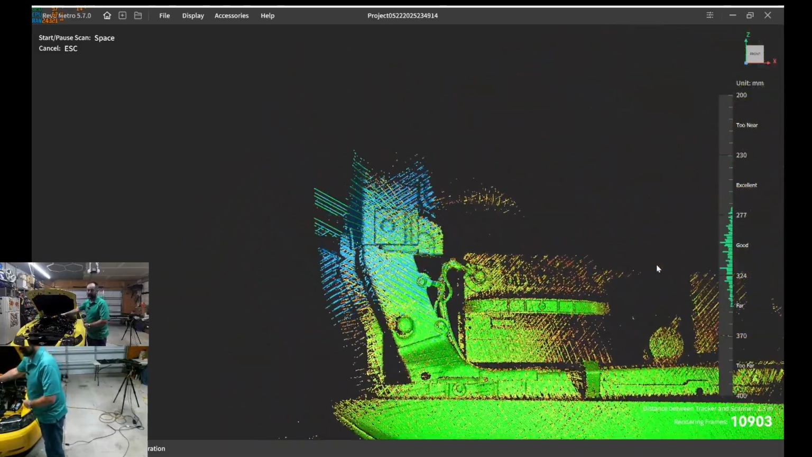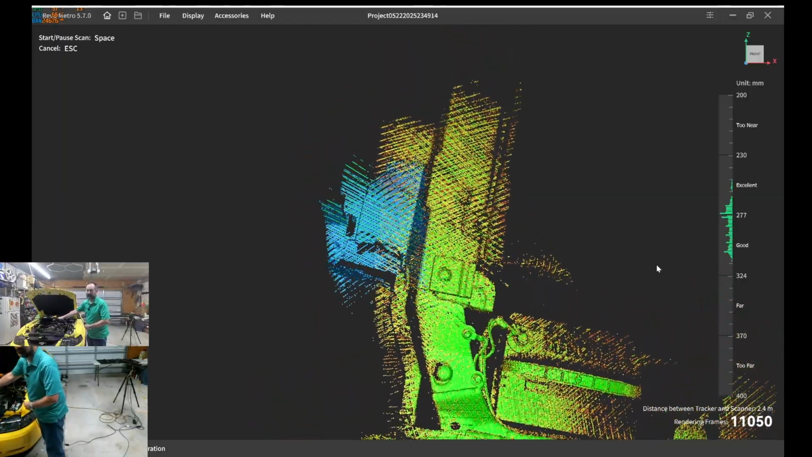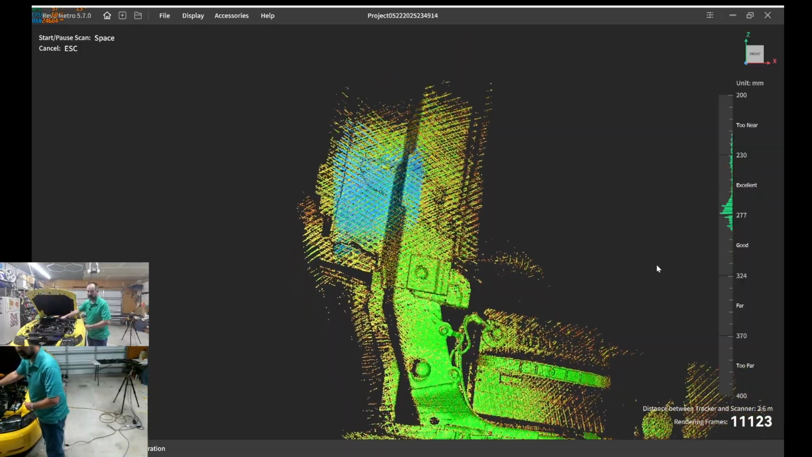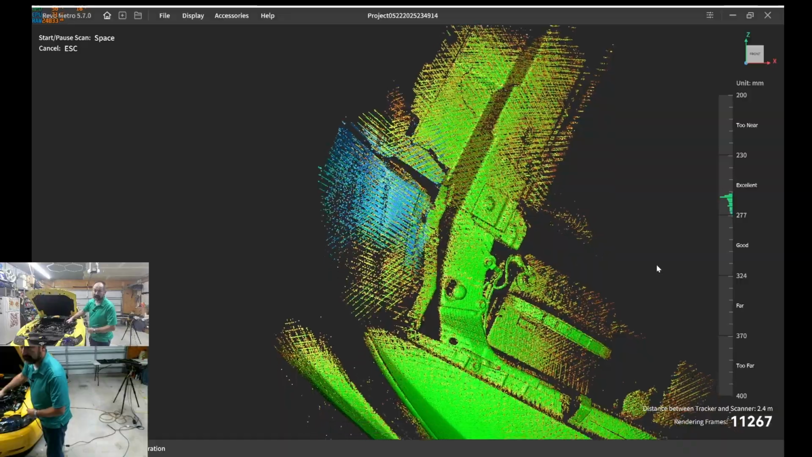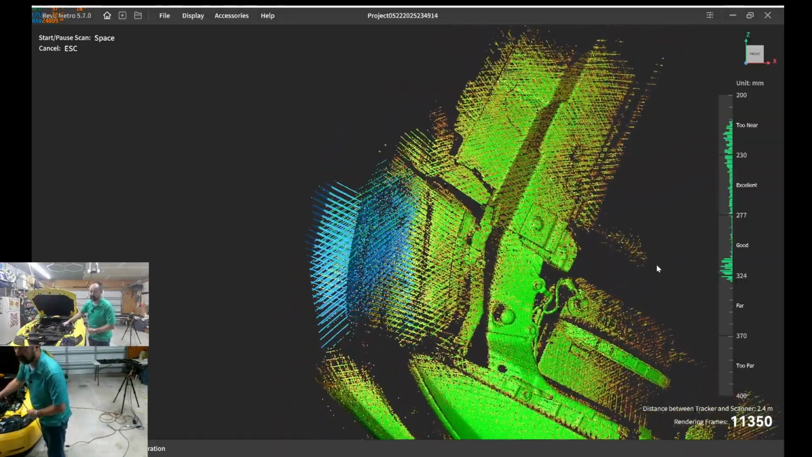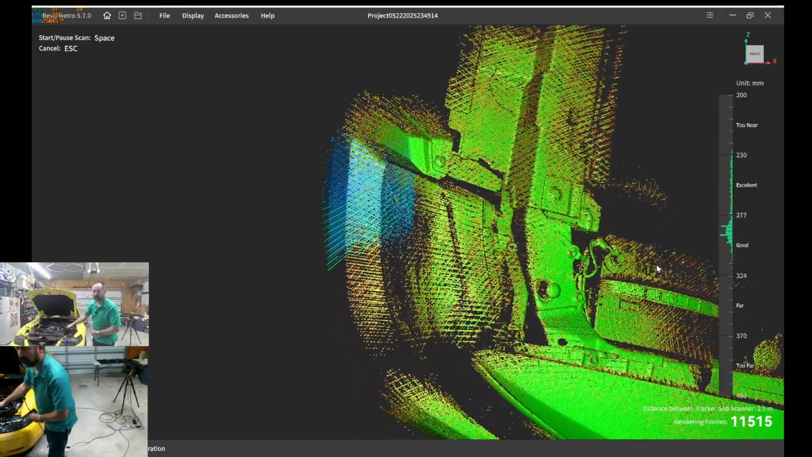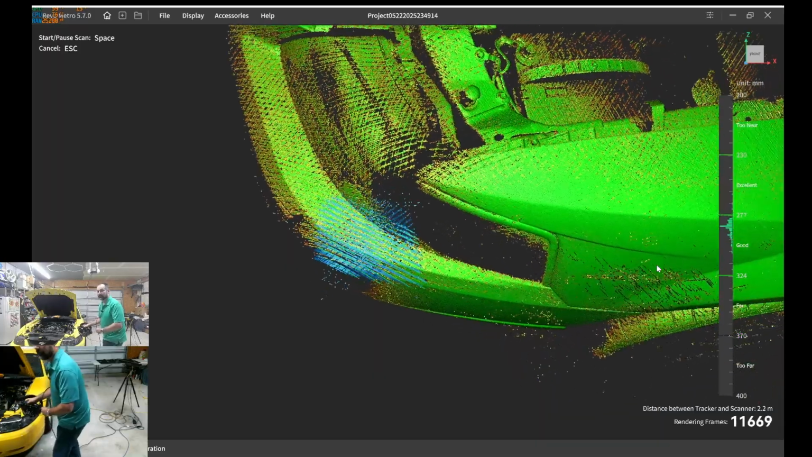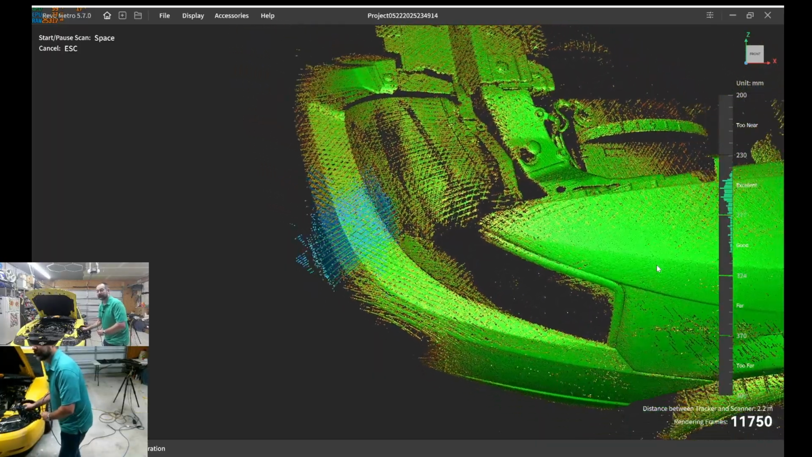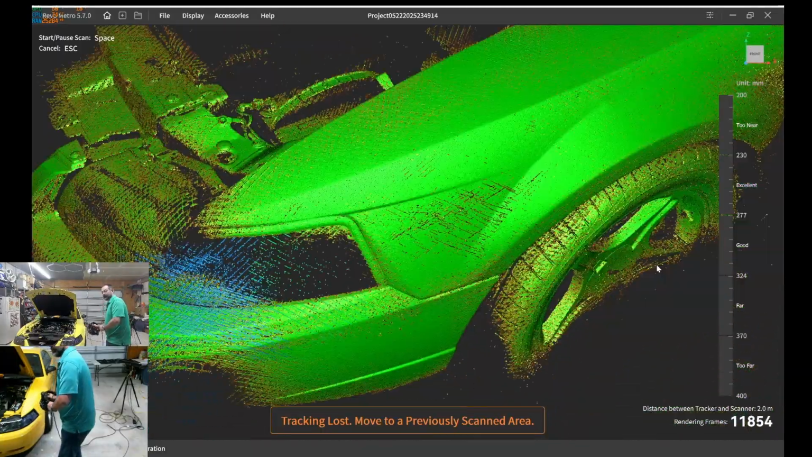You can see I'm getting most of the front of the car. It's just filling in like butter. Of course, that headlight is transparent, so we won't get that, but we'll get the top of the bumper, no problem. Look how quickly that is able to fill in. It's pretty astounding for a laser at this price point. So if you see, we're getting that in.